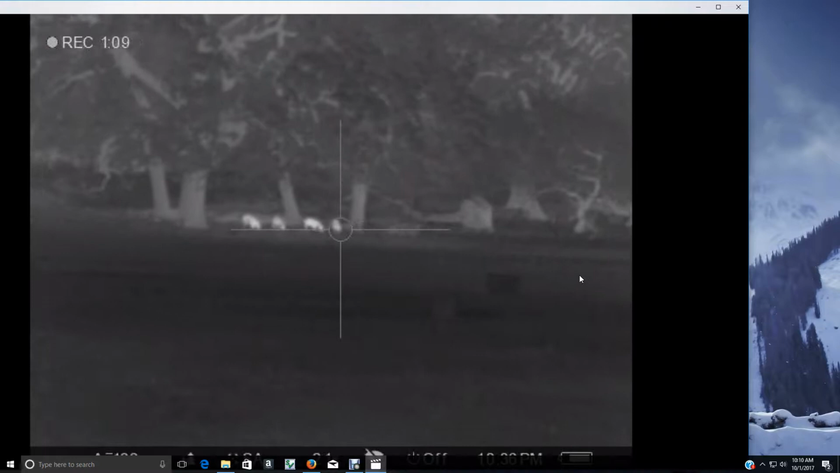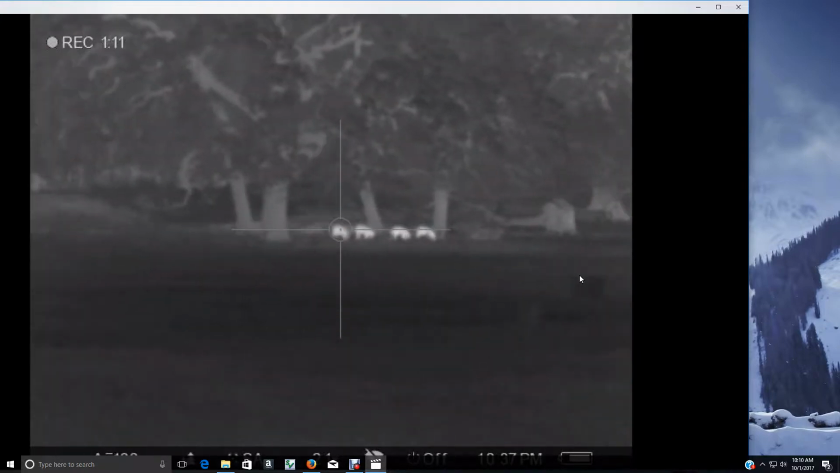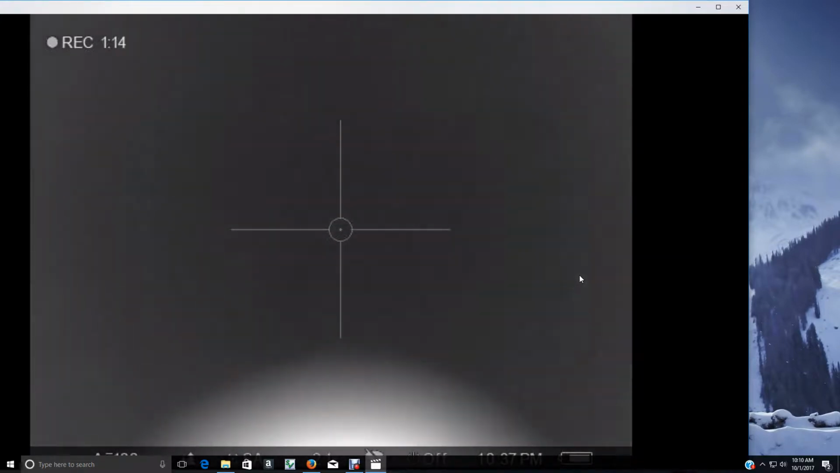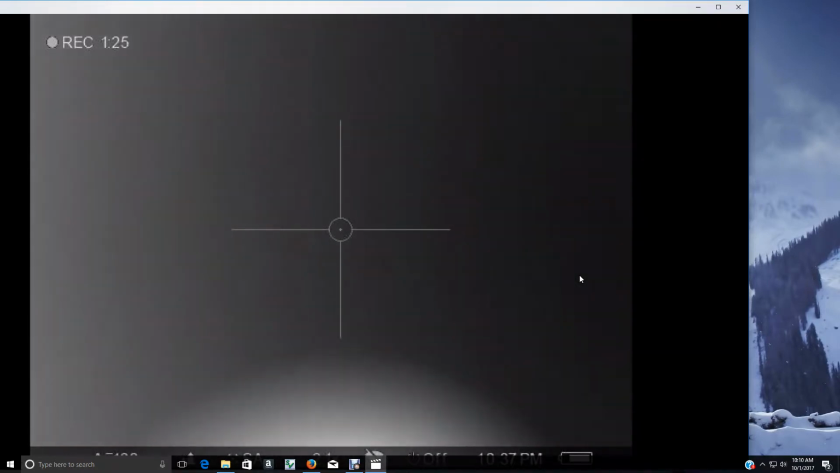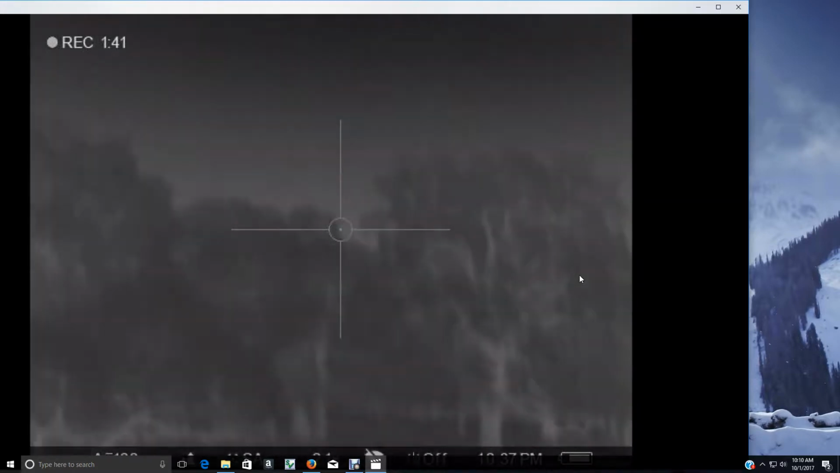Looks like 4 little hogs. I couldn't tell how big they were. You know, this thermal, it's kind of tough to tell exactly how big they are, but I like for that circle to fit all the way inside their head. If I can get that to fit, then I know that I'm close enough and really won't miss. Make a good head shot. They go down, stay down. These hogs are tough. I'm fixing to show you how tough they are.